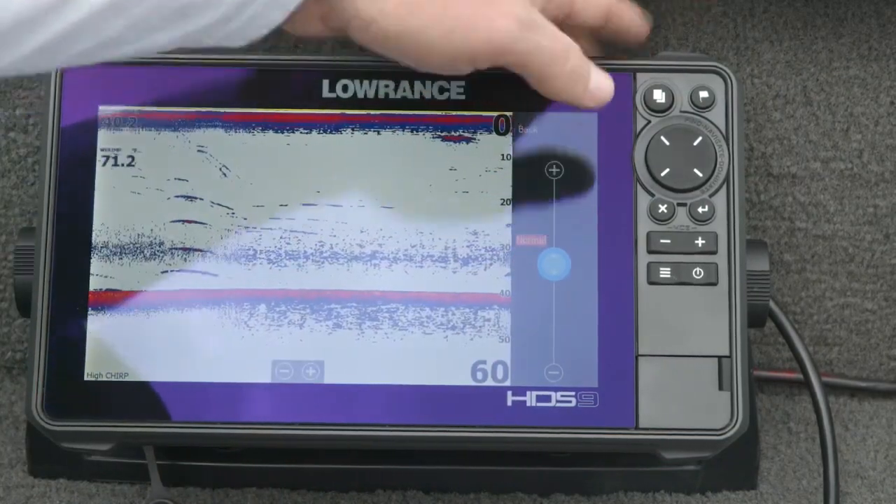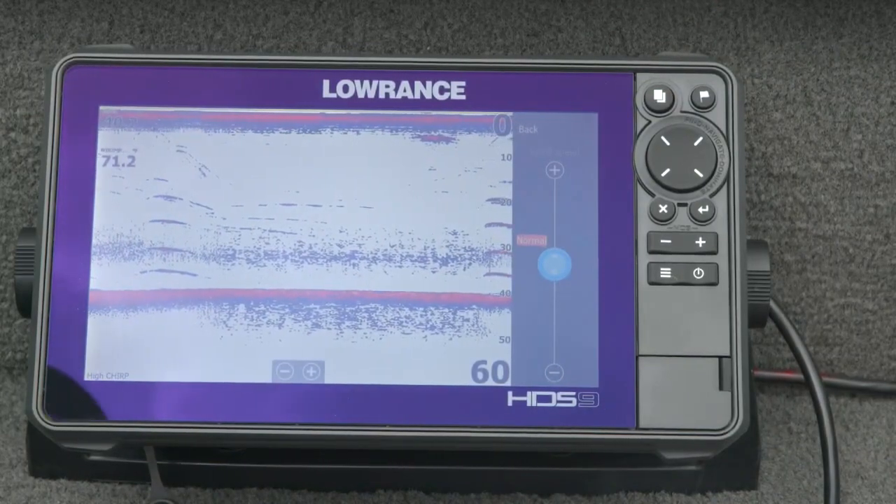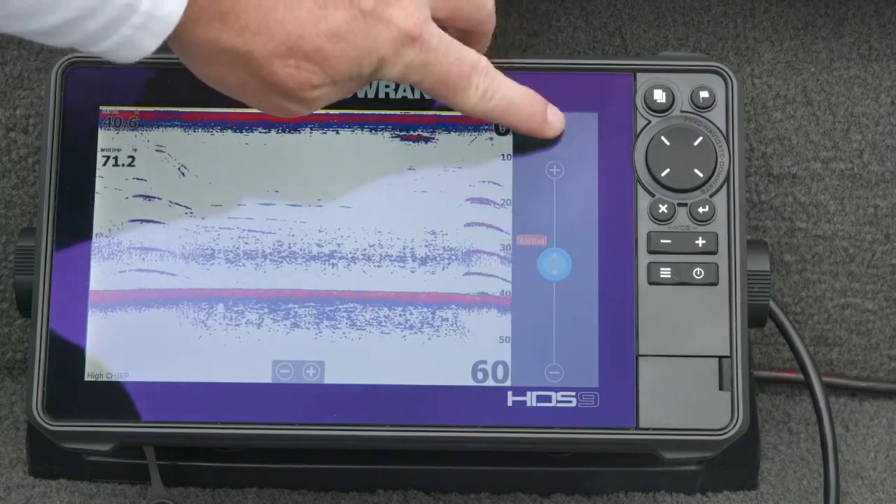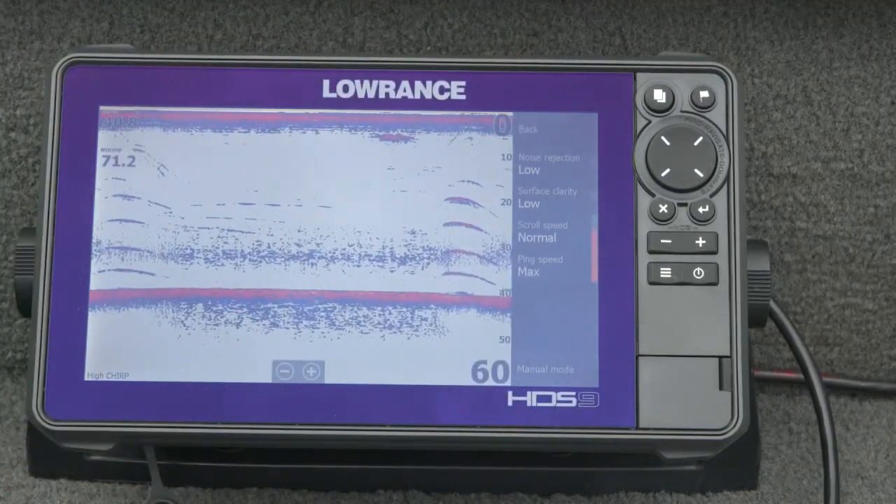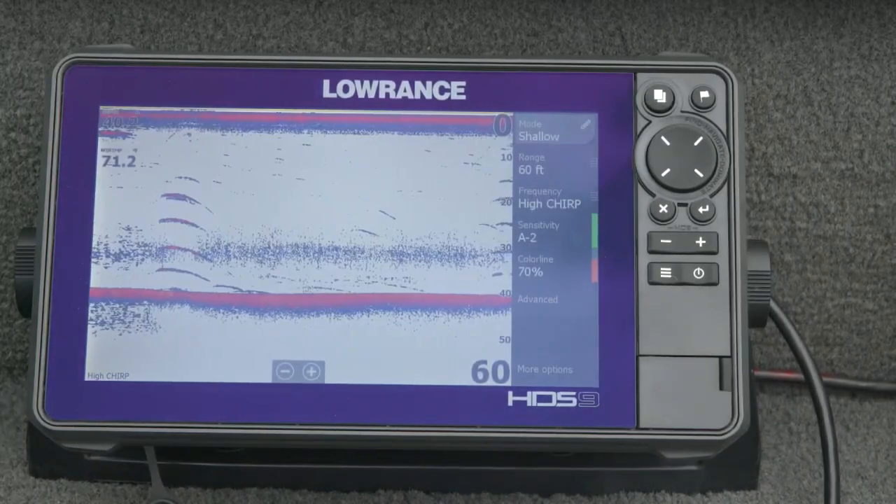You can also slow it way down to where it's creeping to a crawl. I never slow down. I usually run normal on everything, unless I'm trying to track a really fast jig or something like that, then I may speed it up. I usually leave scroll speed on normal. Ping speed is set to max, and I never change the ping speed unless I'm getting interference from another nearby fish finder.